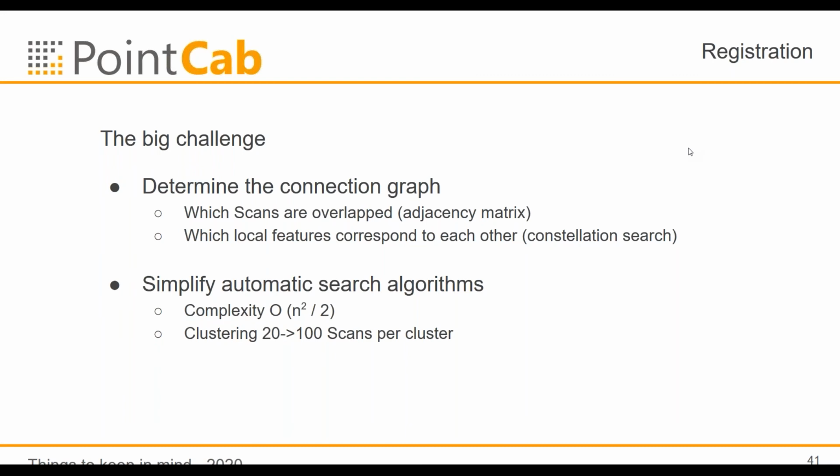So the easiest way to simplify this, or help the search algorithms to work properly, is clustering. We recommend making clusters of between 20 and 100 scans per cluster. If you have a large building, this can easily be done: level 1, level 2, level 3, outdoor scans, and so on, you put in separate clusters.